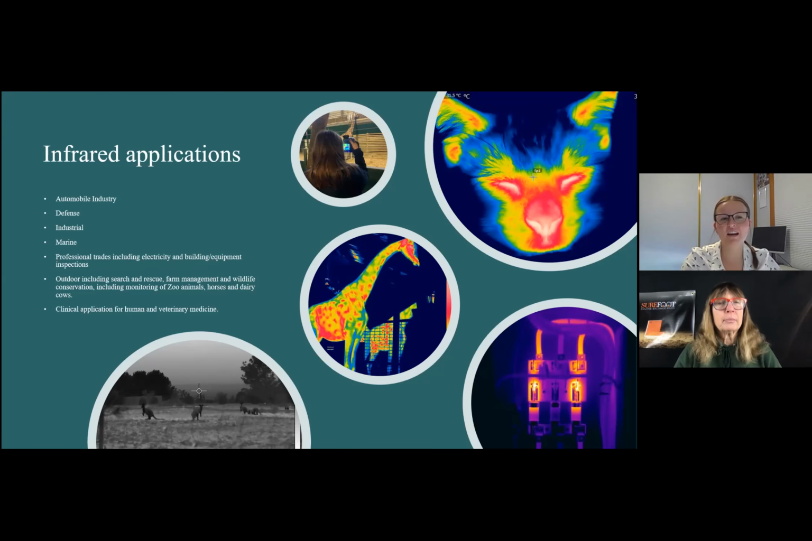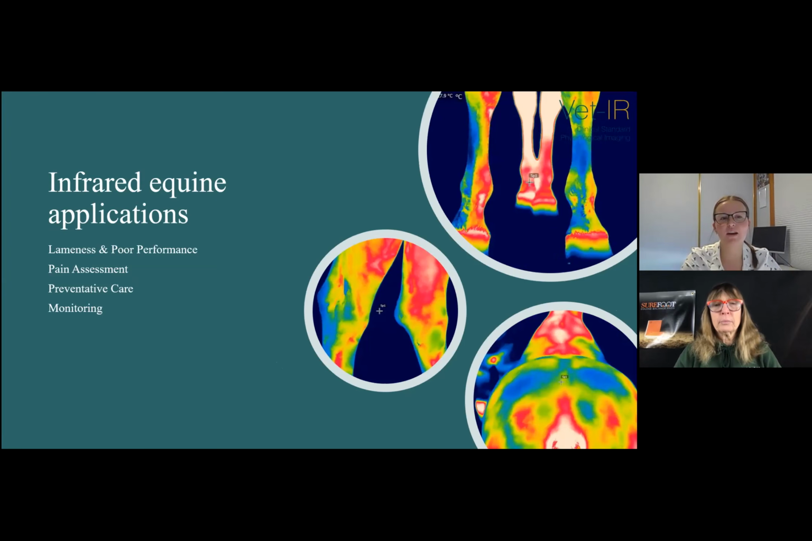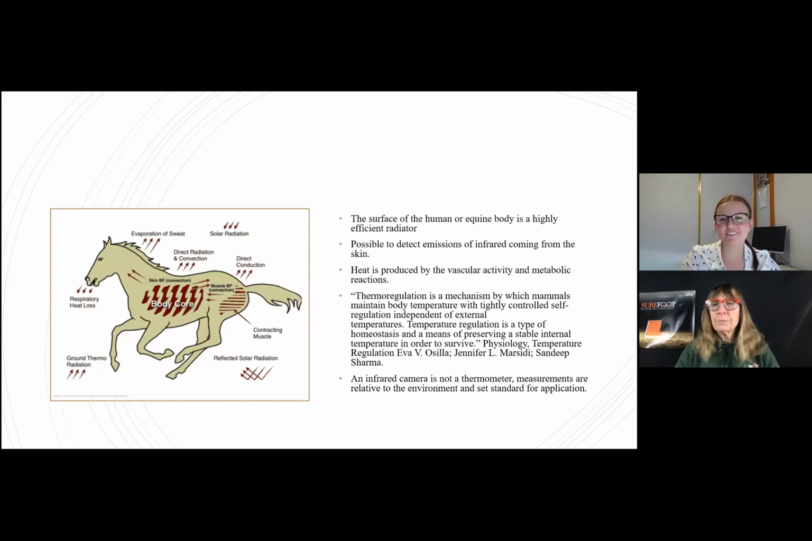So these are the main infrared equine applications that we categorize our cases into: lameness and poor performance, pain assessment, preventative care, and then monitoring. I won't go into too much detail on those. Maybe I can save those for next time as well. Do you have a picture of your camera? I don't, but I have my camera here. Maybe you can show us your camera because it's really changed a lot. Yeah, I'll show you in a minute when I go through the technology side of things.